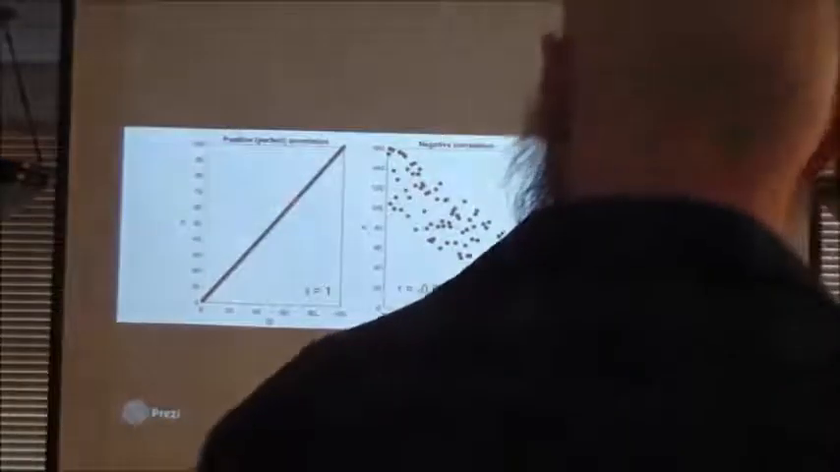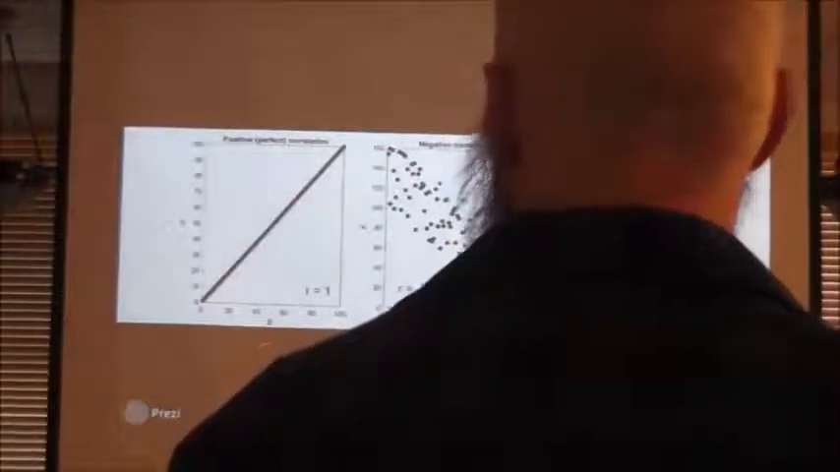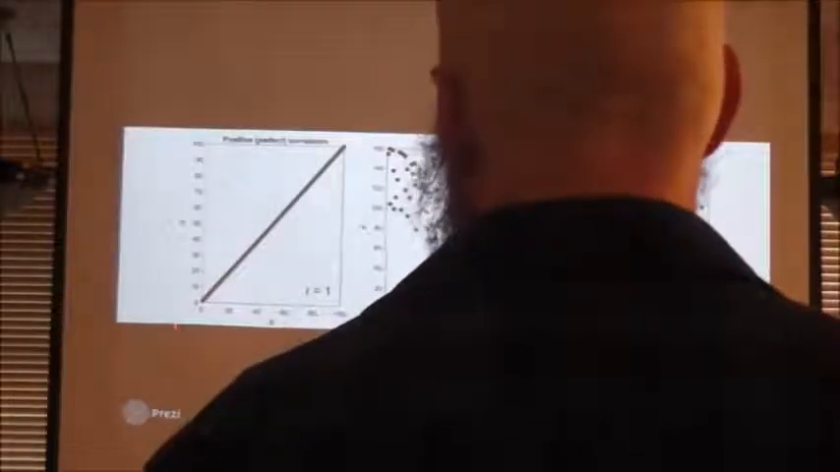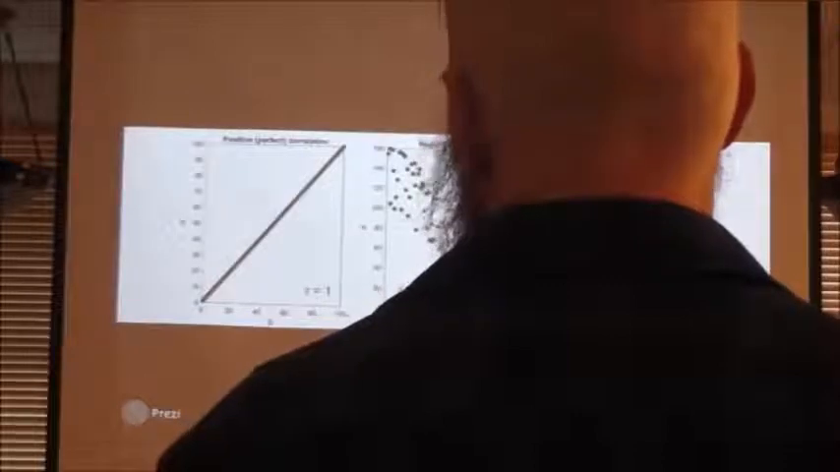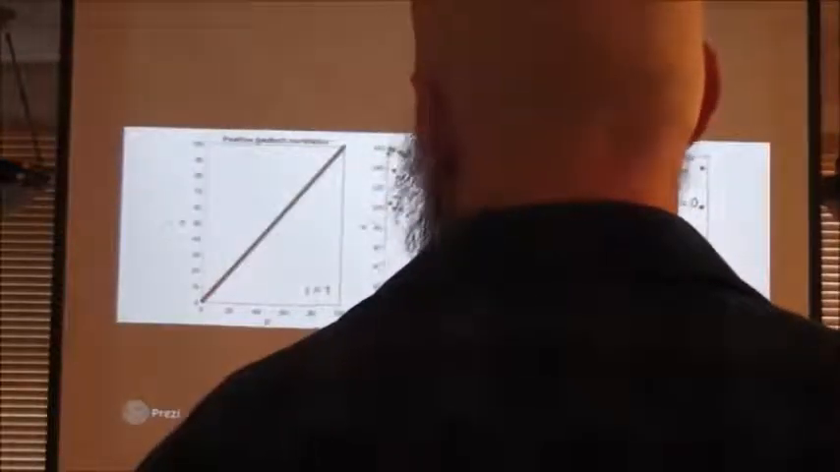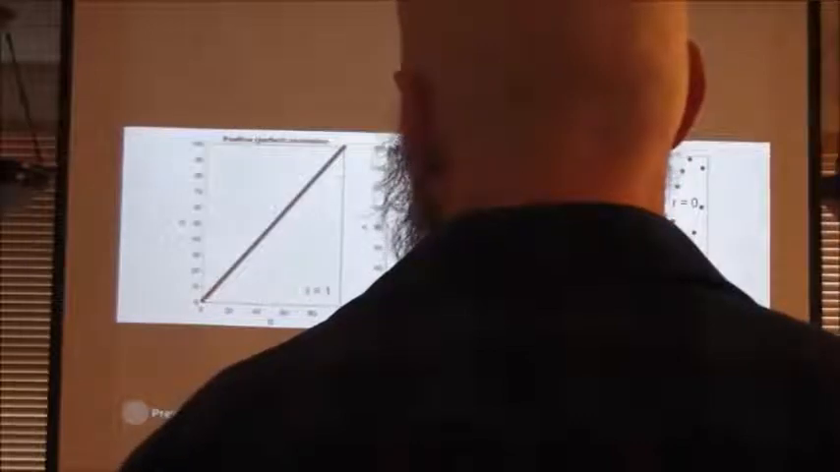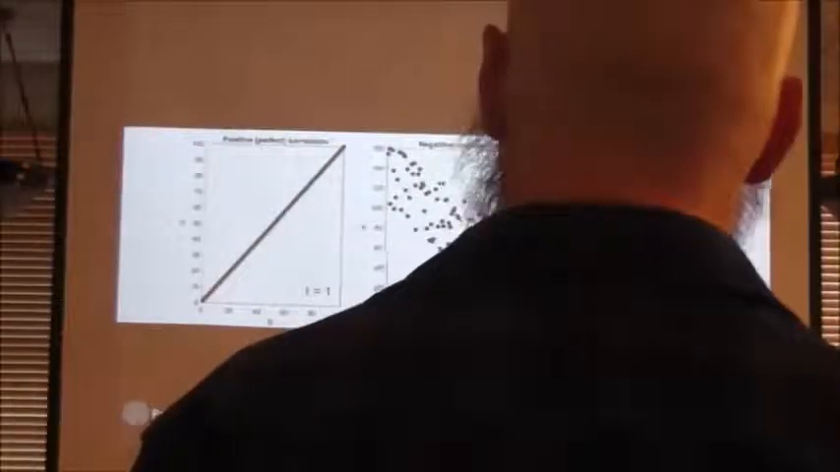So this panel here is a positive correlation, so when thing A goes up, thing B goes up as well. And this is a perfectly straight line, and so we have something we call R, which is a correlation coefficient, and it goes from -1 to 1. So 1 means it's a positive correlation, and it's basically a perfect relationship. When A is 10, B is 10. When A is 20, B is 20, and so forth.